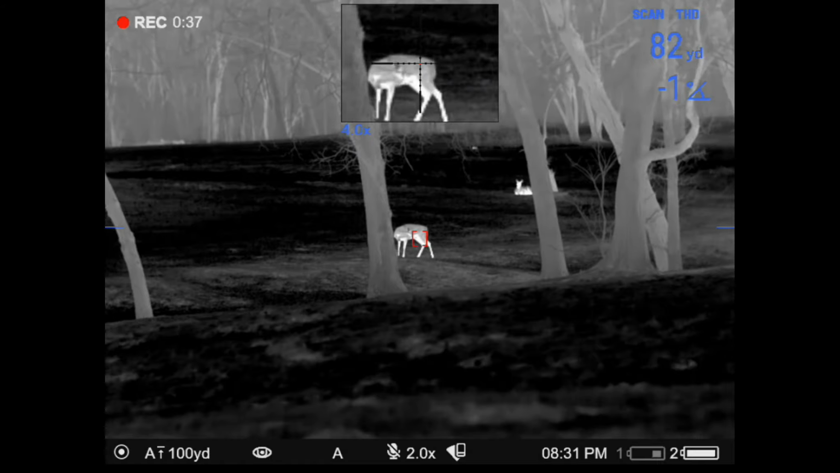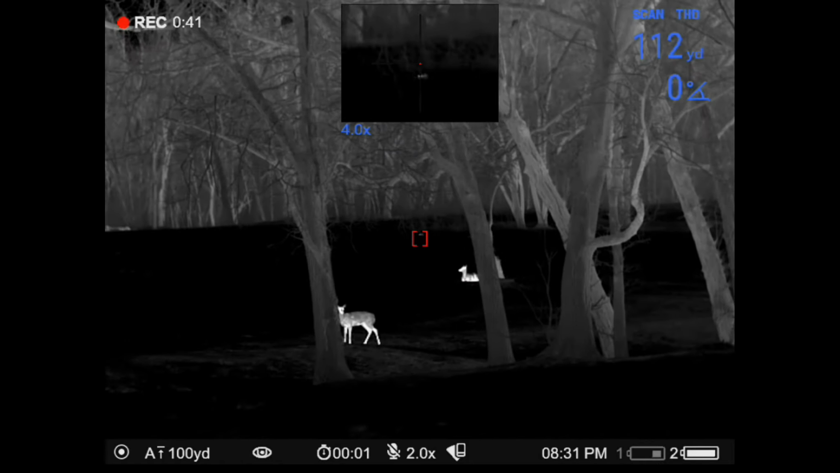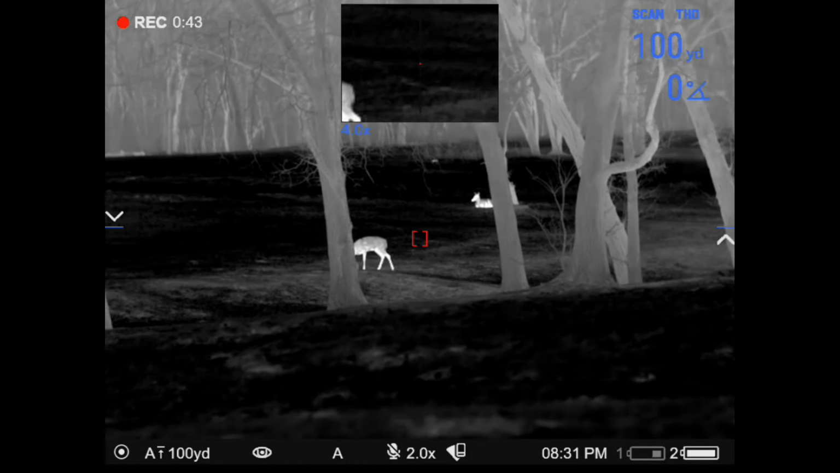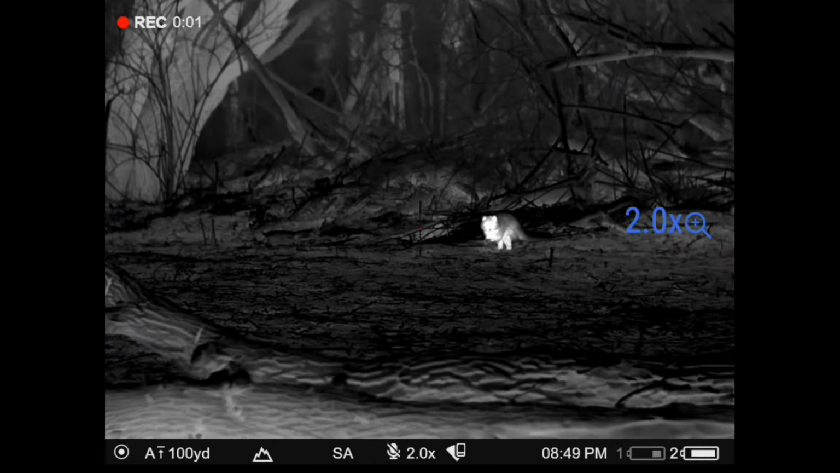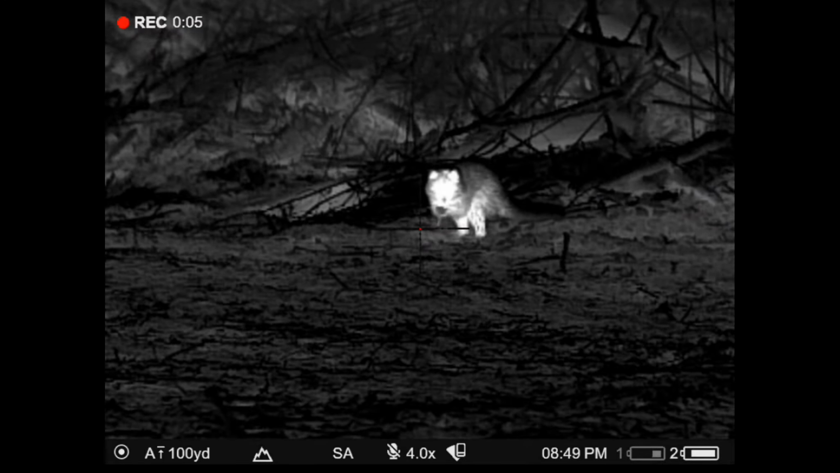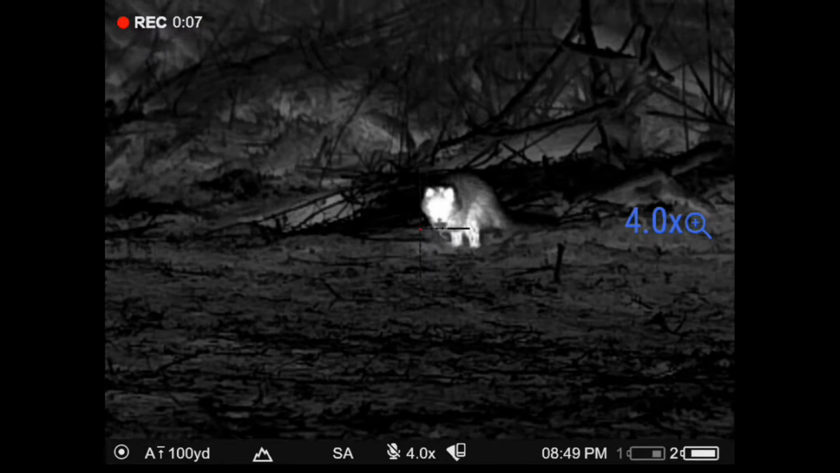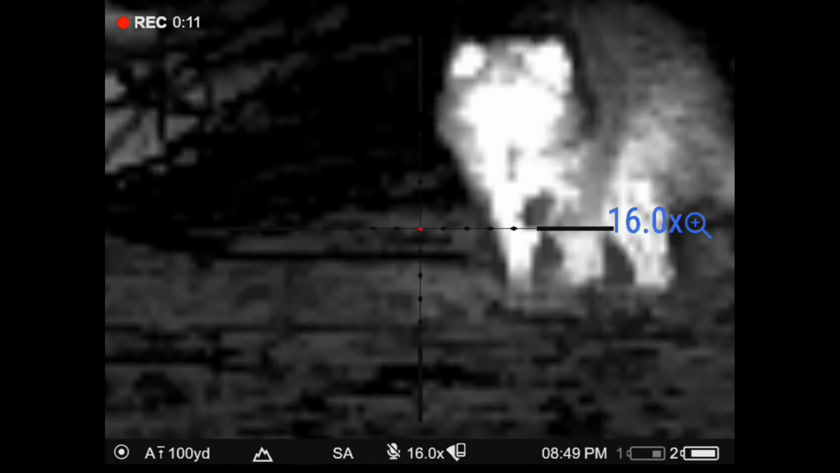Here, these deer obviously much closer, just trying to show you how quick it reacts and the clarity of the unit. We'll focus on the clarity here on this little guy. He's getting him some night crawlers, and you can see pretty clearly those night crawlers in his hands, and how he's going about dealing with them there.